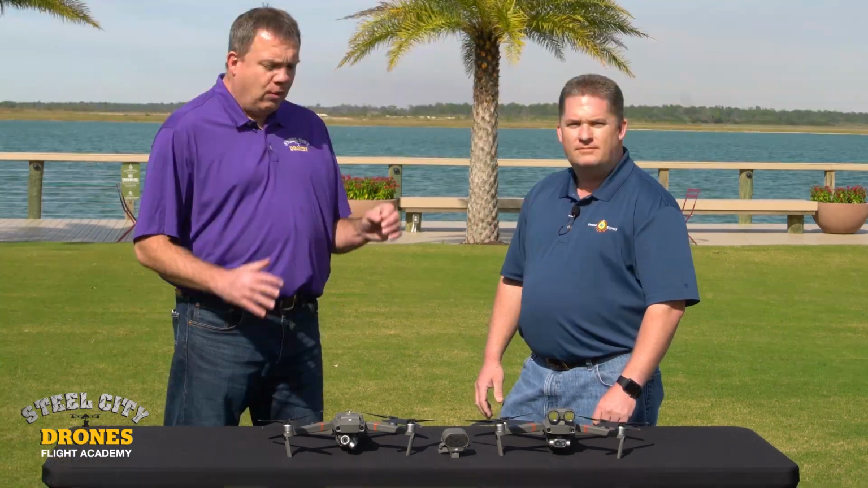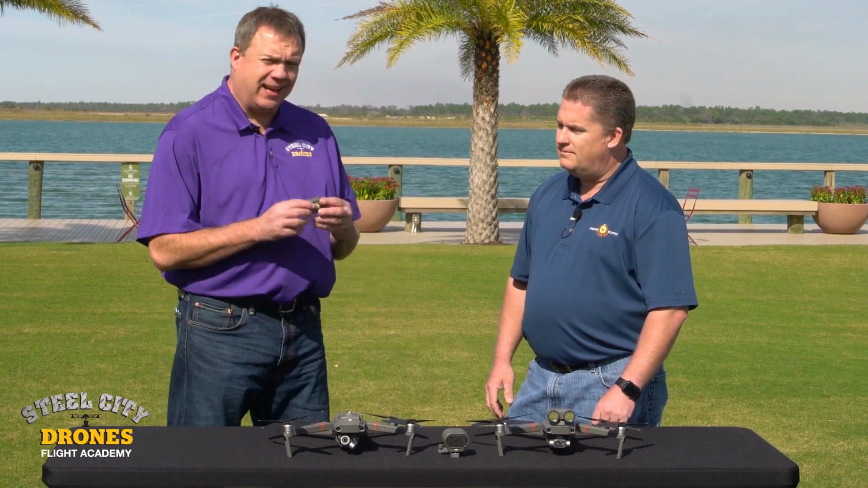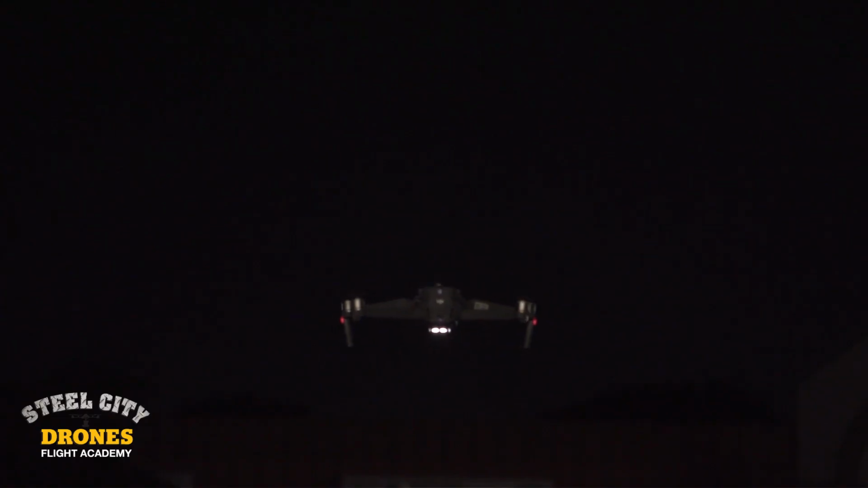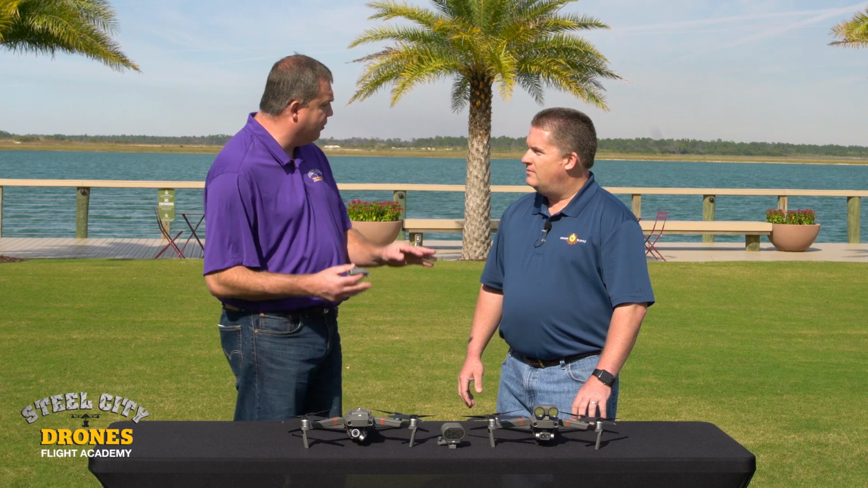Right. One of the other things I thought DJI missed on is the beacon. I thought they really should have incorporated it into the middle of the aircraft, or somewhere where we could have it almost permanently molded to the body, so that we could use the detachable accessory, whether it's the spotlight or the loudspeaker.